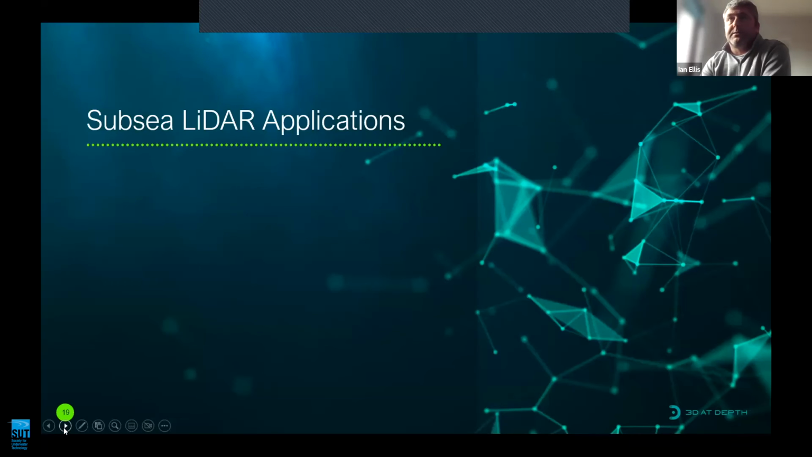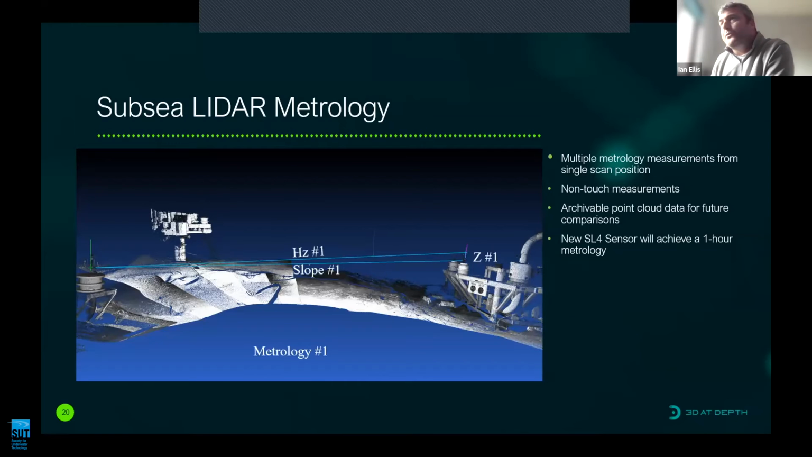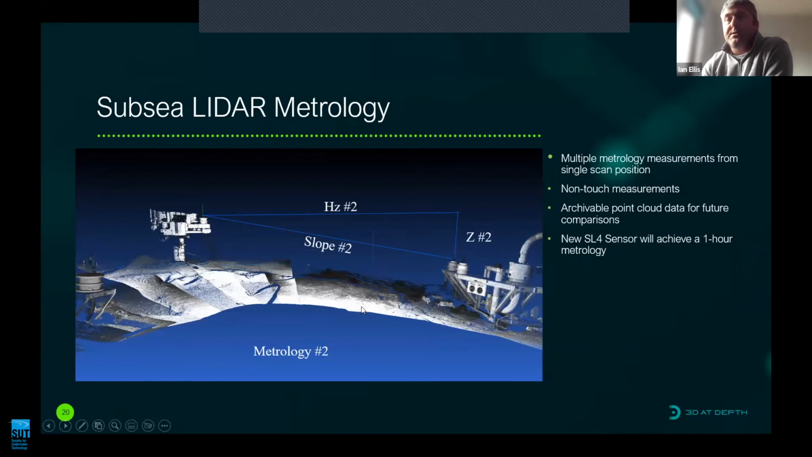So when we consider some of the applications for the technology, our most common project type is metrology. Many of you will be familiar with this. We are able to extract the metrics between spool piece connection points, horizontal slope and vertical ranges, seabed profiles. We don't need to touch the assets to achieve these measurements, and where there are multiple spools in the field of view, we can compute a couple of metrologies from the same scans.